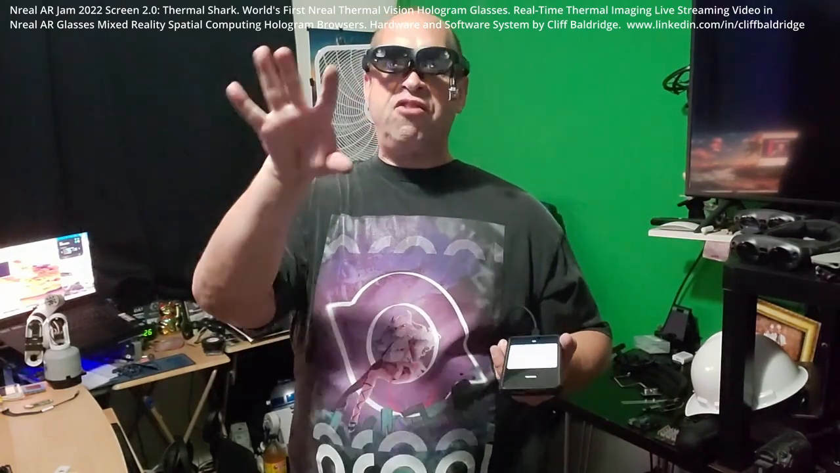So what I'm able to do now is, instead of making an app, and instead of making an APK or utilizing the NRSDK, I think it's better to create an integration like this that allows me to do a cloud-based Nebula Browser Flir Thermal imaging video viewer.